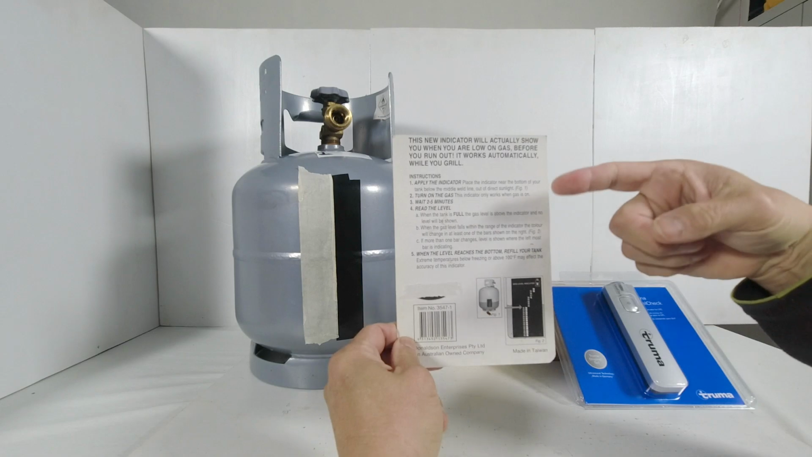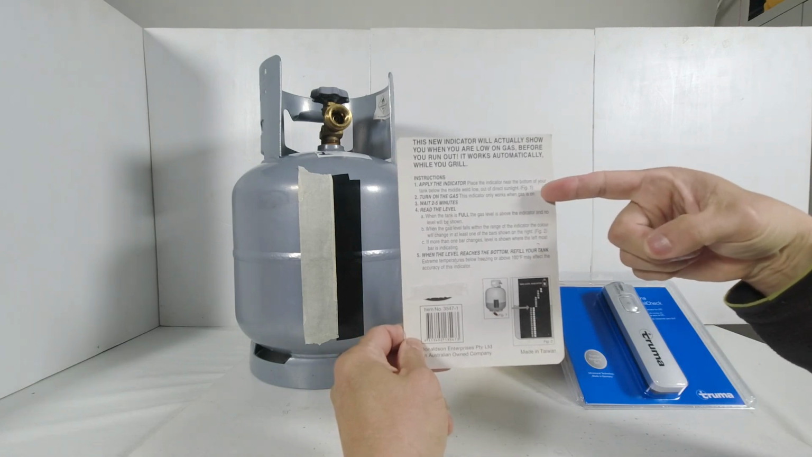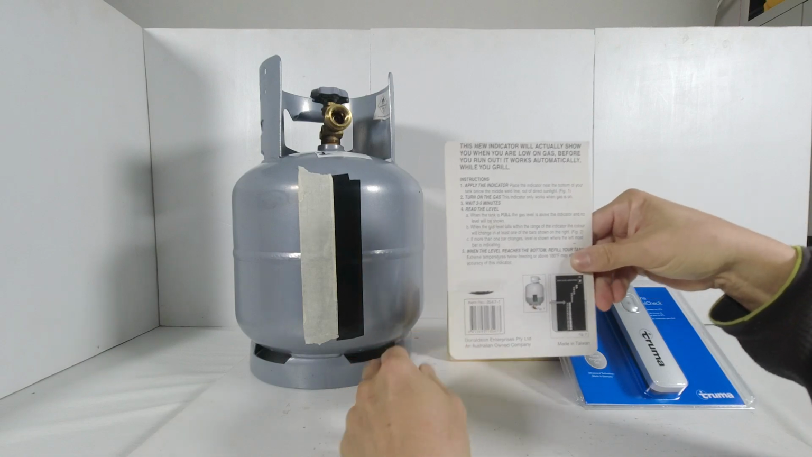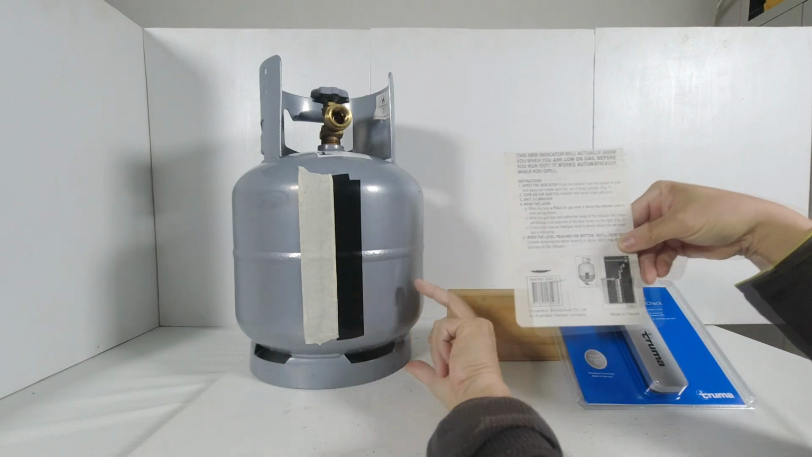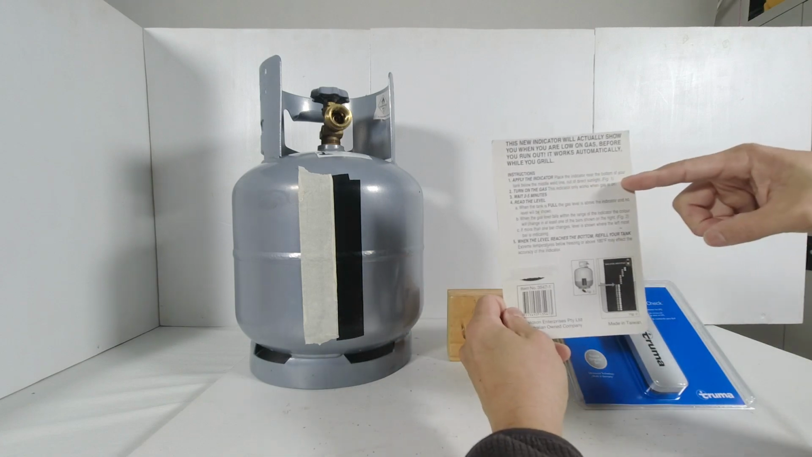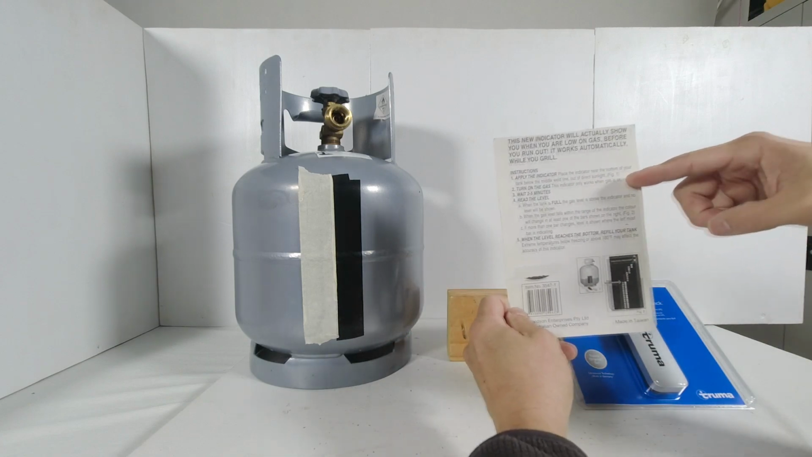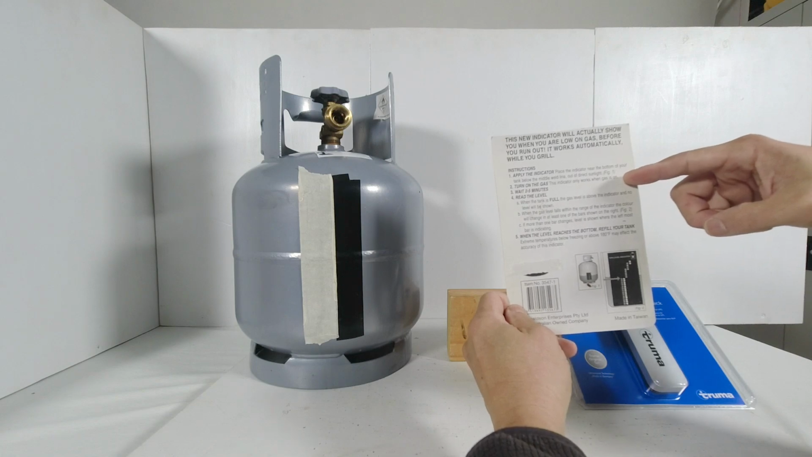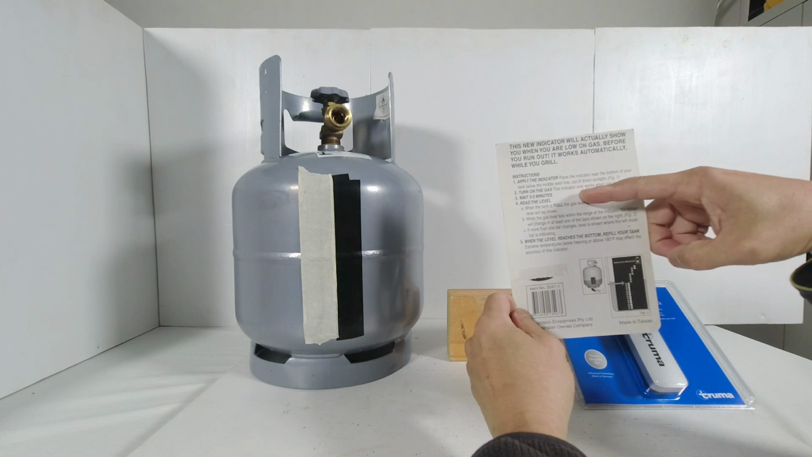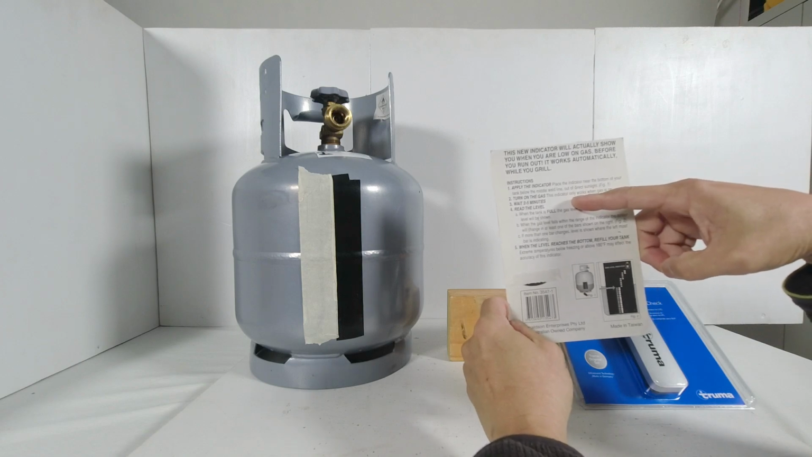On the back, the instructions say to apply the indicator near the bottom of the tank below the middle weld line. So that's the middle weld line. It wants me to place it at this part here. Then, importantly, it says turn on the gas. This indicator only works when the gas is on, and I'll explain why. And to wait 2 to 5 minutes after using the gas.